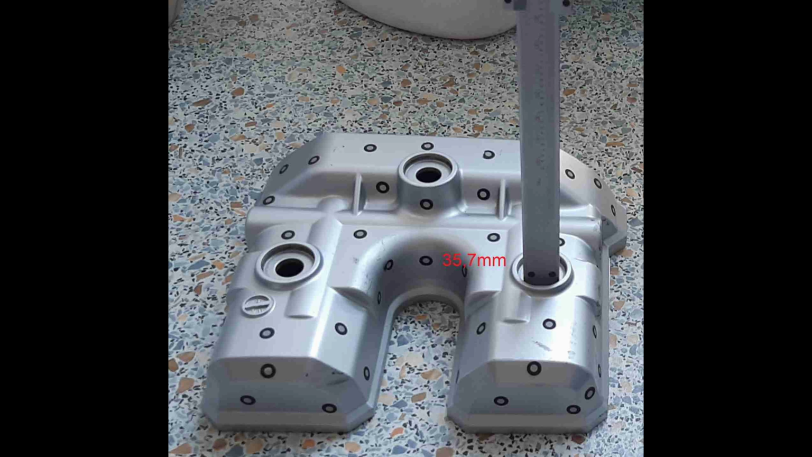Hi, one of the viewers from this channel wants me to do a reverse engineering of this motorcycle valve cover. He wants to do a 3D print version of this valve cover with a nylon SLS. I have never seen a motorcycle using a plastic valve cover before.